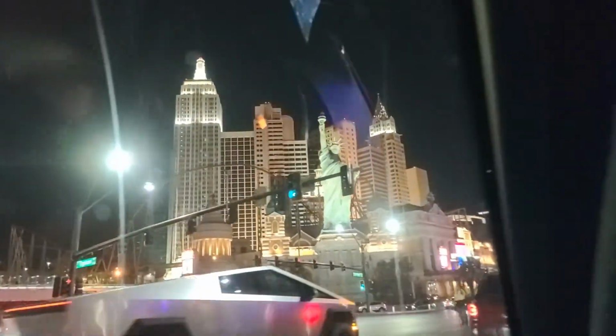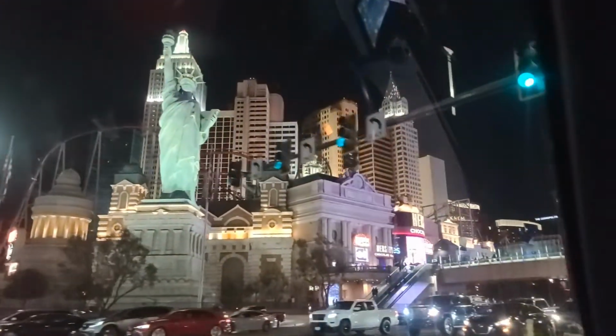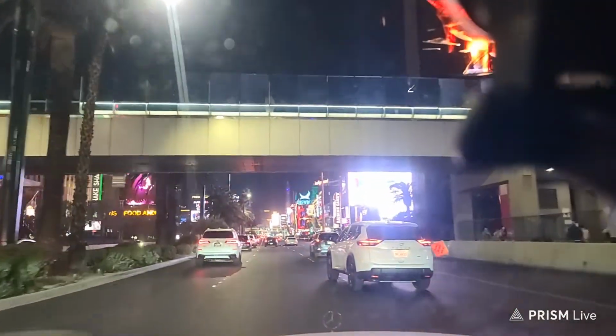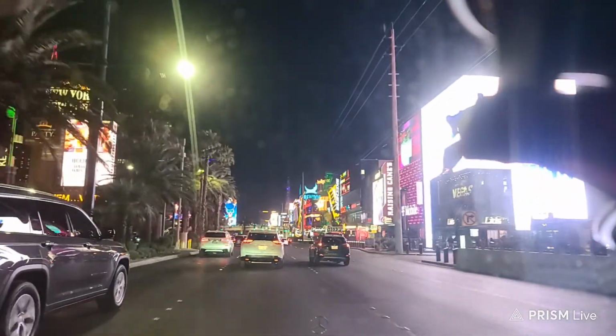And there is the Statue of Liberty, half scale. And they've got cops here. Looks like they're blocking off the intersection very shortly. I don't remember if there was a Vegas Knights game here or not. And then you have all these LED screens. Look at this. This looks like Times Square.